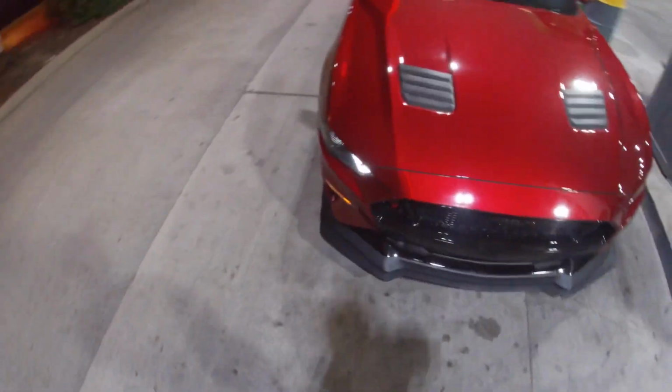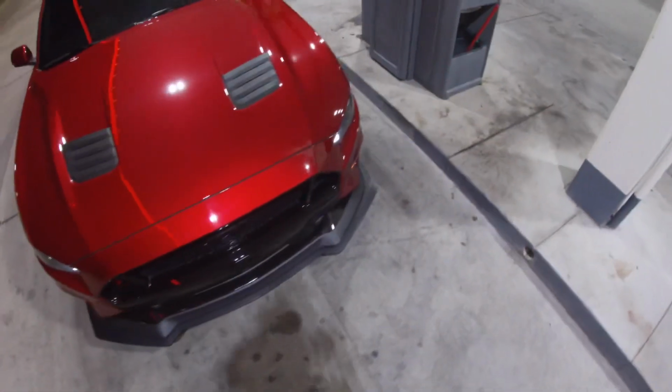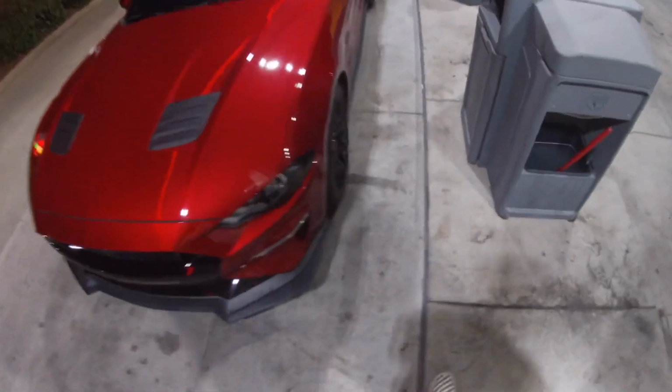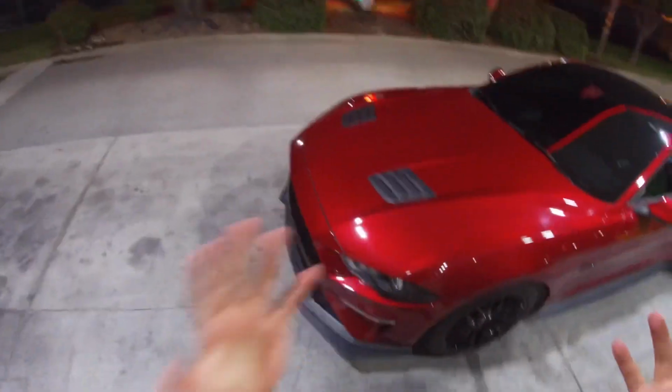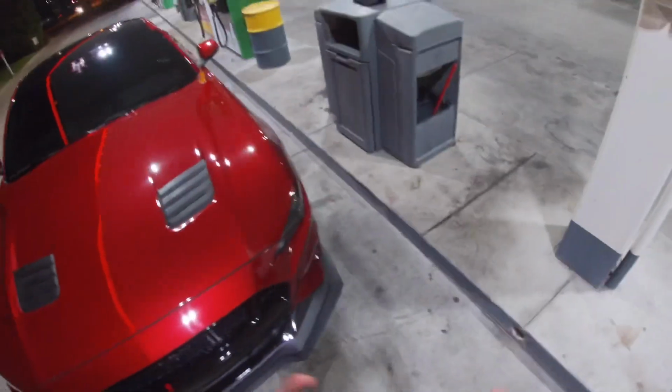All right, you guys, I had to get some E85 for the car. The car was running off E. Had to get some good E for her for the weekend, so she is already all set. And I don't know why, but I feel like gas station lighting hits 50 times different. I actually just washed the car today, so it is looking extra clean under this lighting.